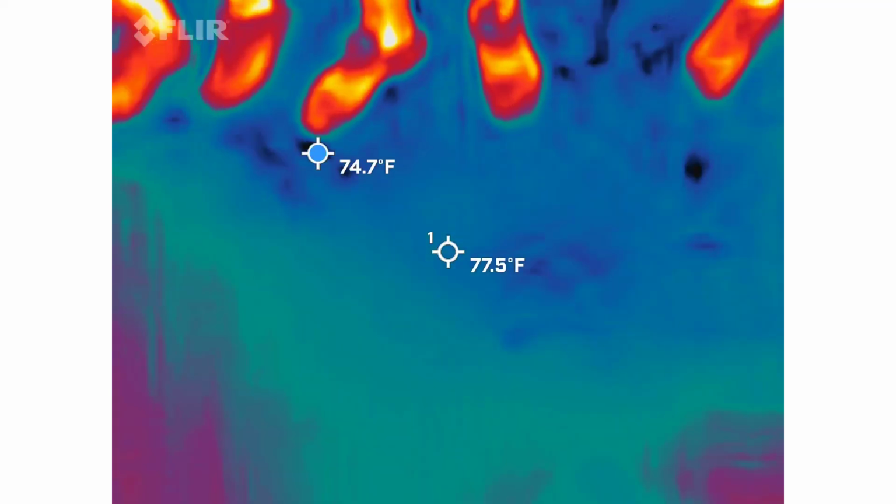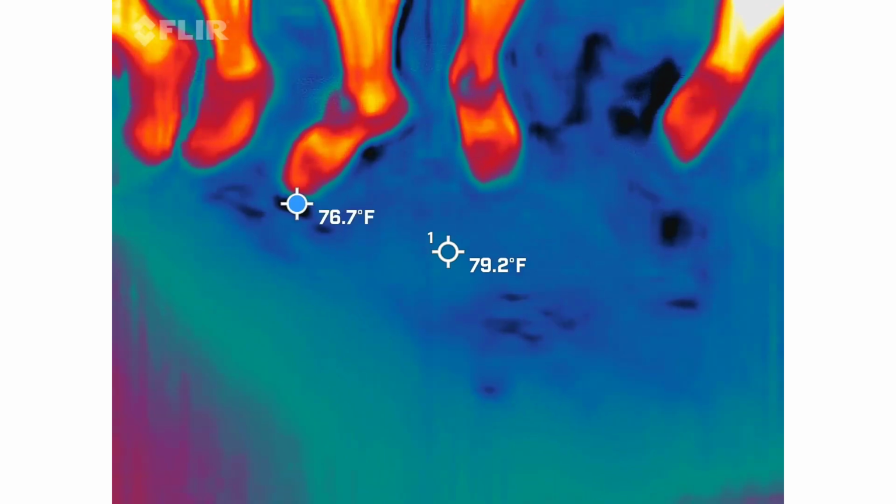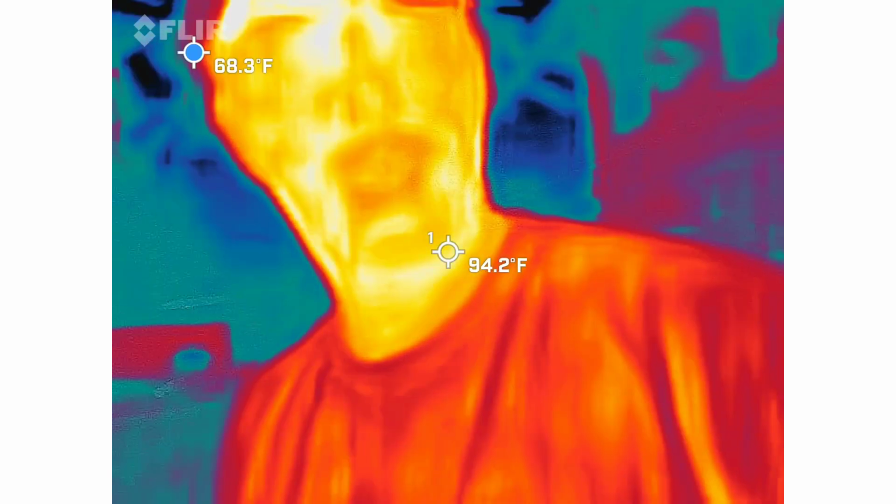Questions, and not to say I don't want questions. I want you guys to question everything, but I do want to kind of move things along away from this noisy street corner. So thermal imaging is the first thing we're going to be using.